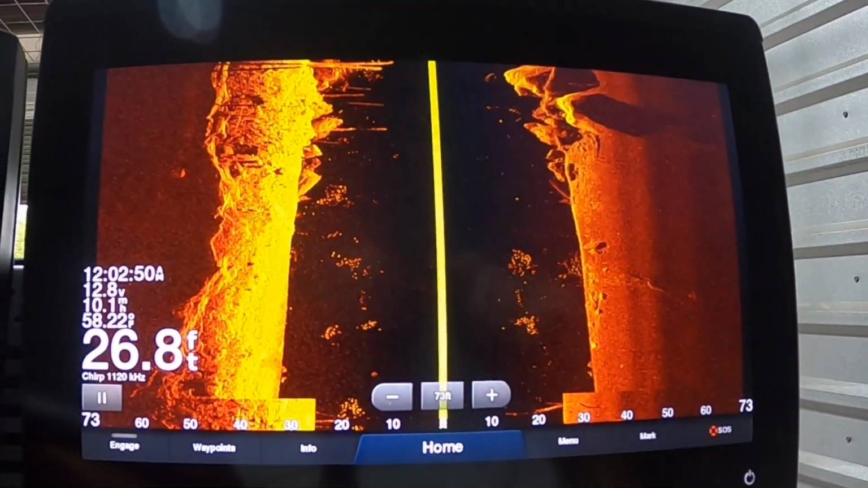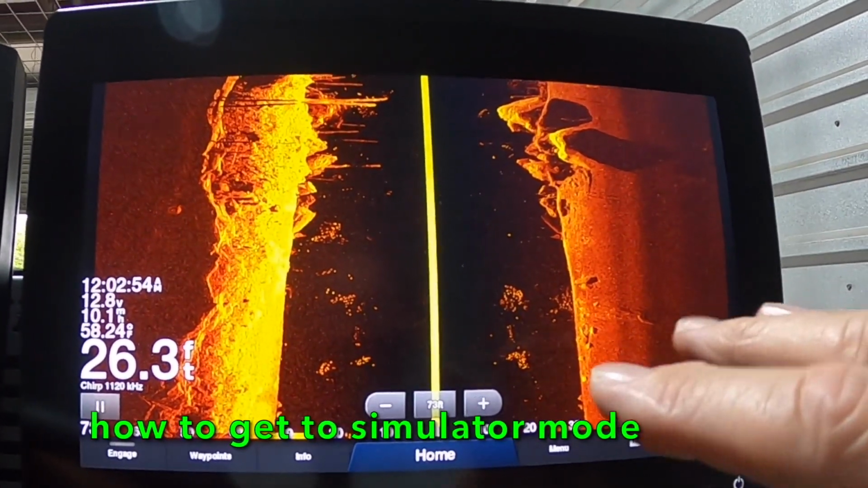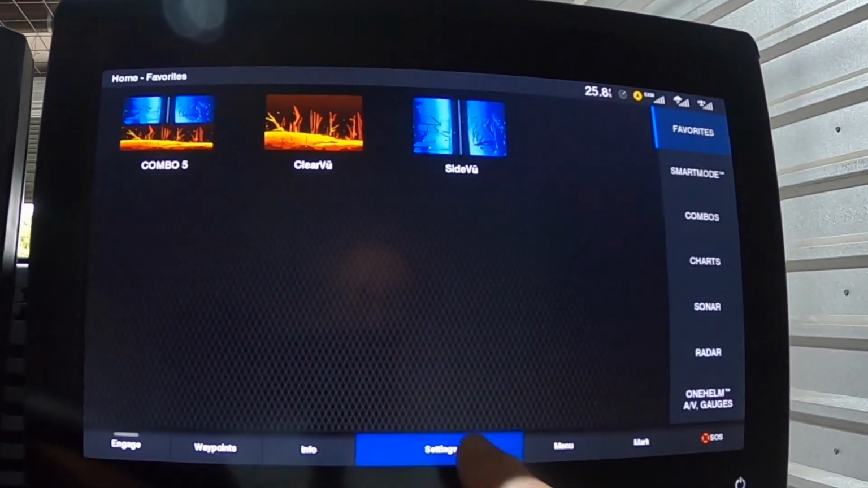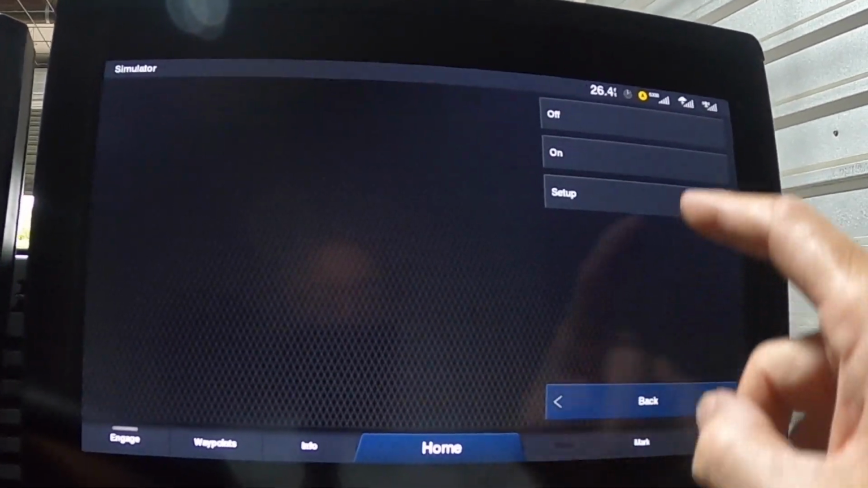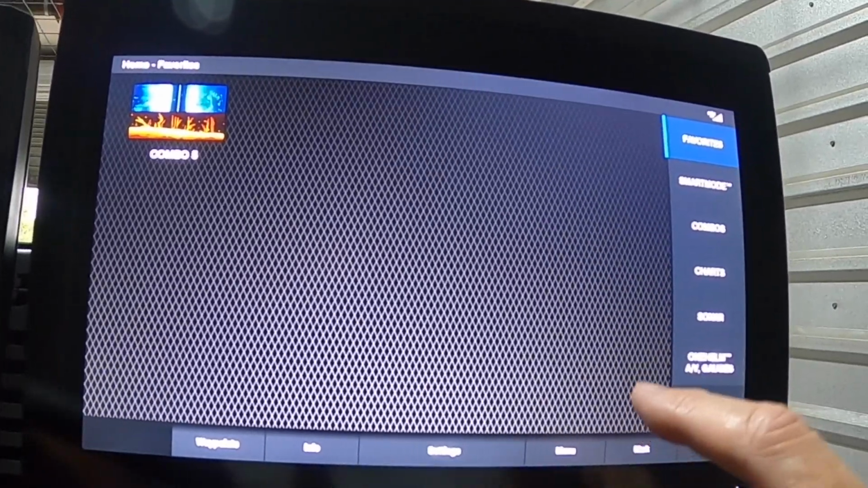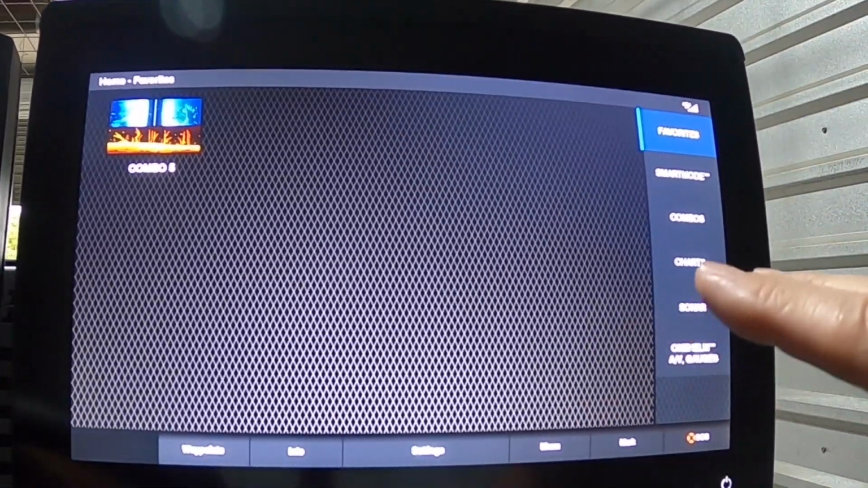And oh, by the way, just showing you how to navigate the unit. If you ever want to put it in this mode for whatever reason, just to look at it, all you do is go to Settings, System, Simulator, and you turn it on. I'm going to turn it back off, so it's now back off, and I'm back to live mode. But that's how you turn the simulator on, at least on the 8600 series Garmin units.